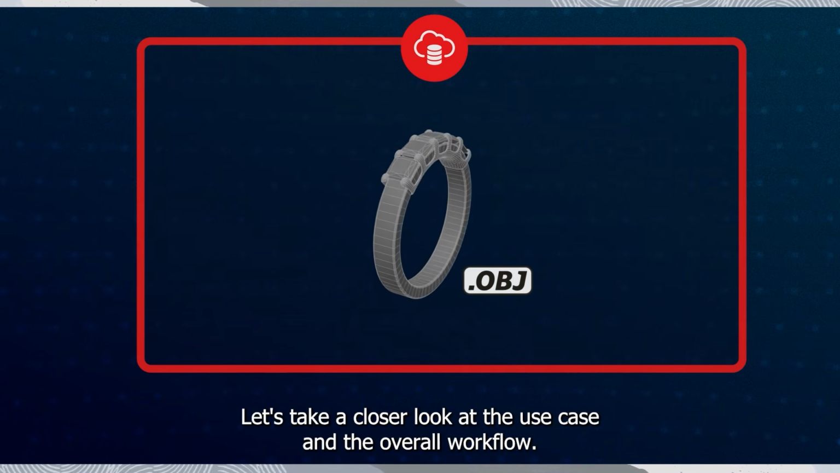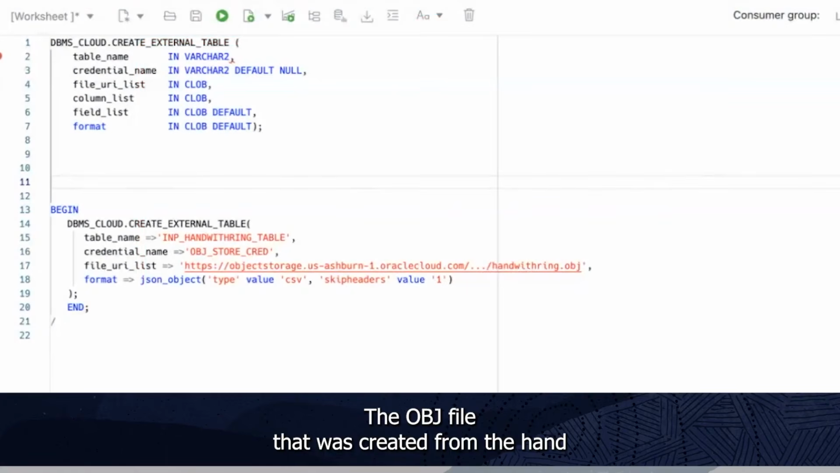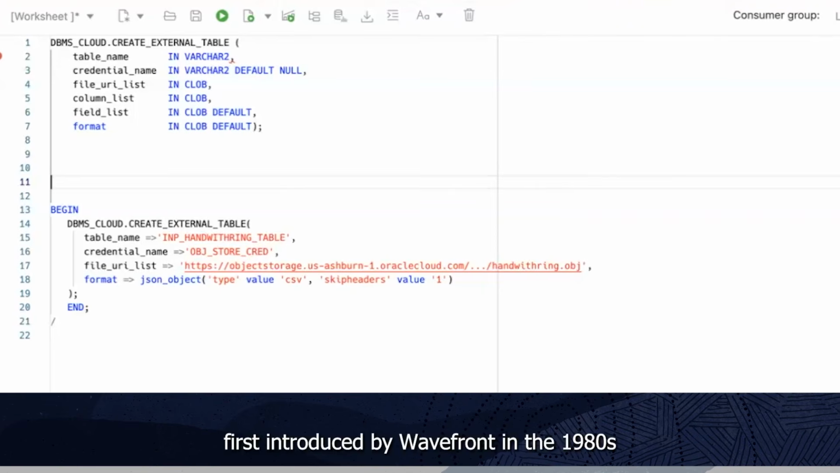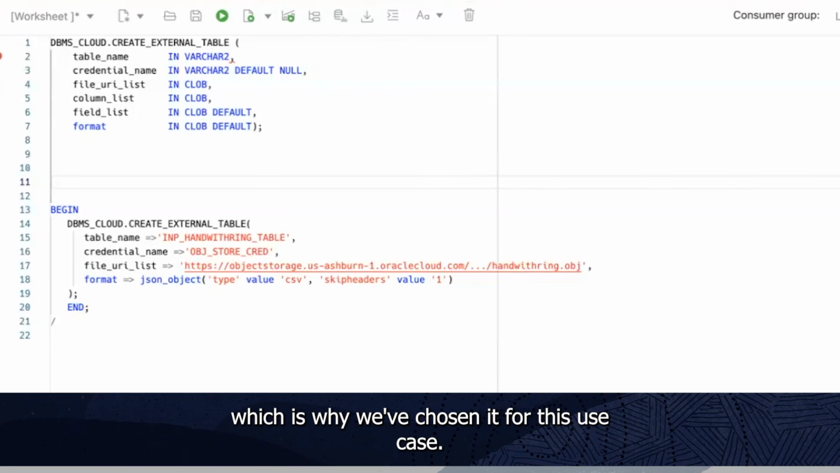Let's take a closer look at the use case and the overall workflow. The OBJ file that was created from the hand scan is a very popular file format first introduced by Wavefront in the 1980s and is still in use today in a number of 3D modeling tools, which is why we've chosen it for this use case.